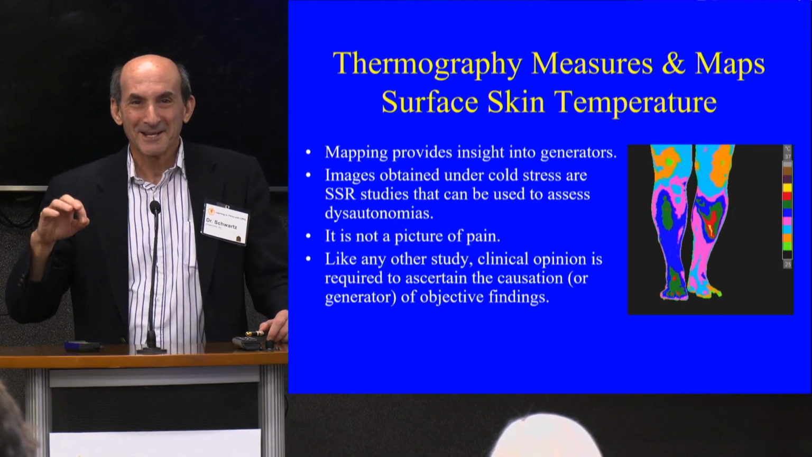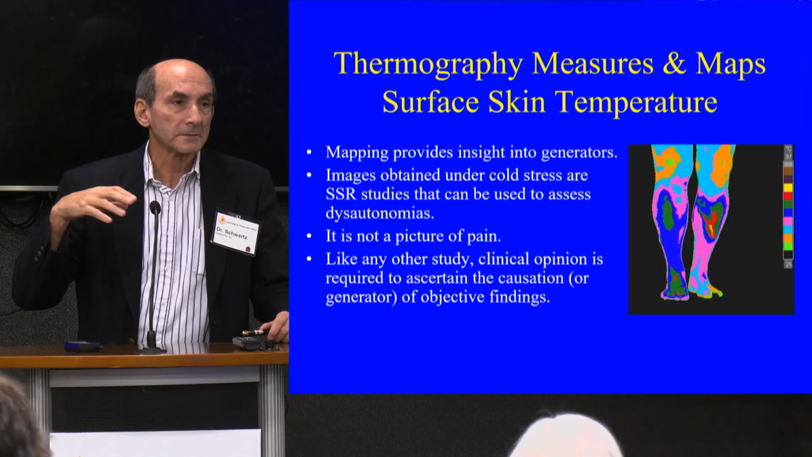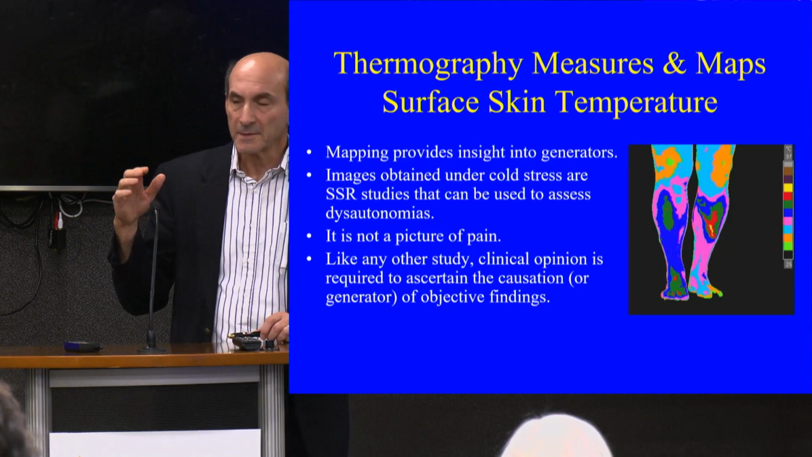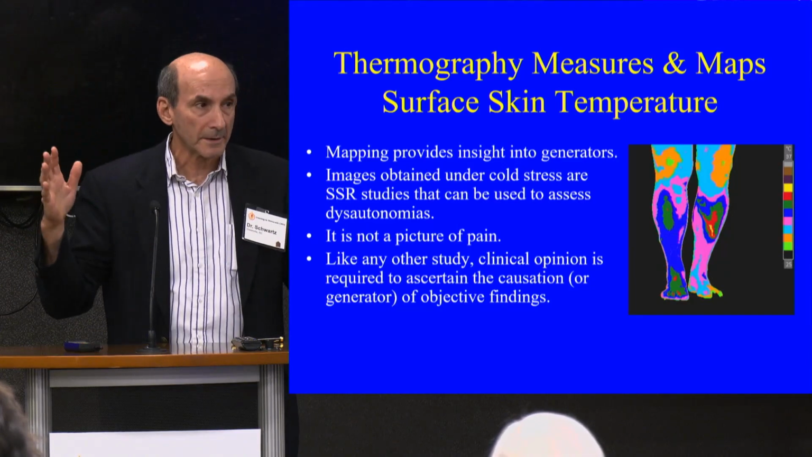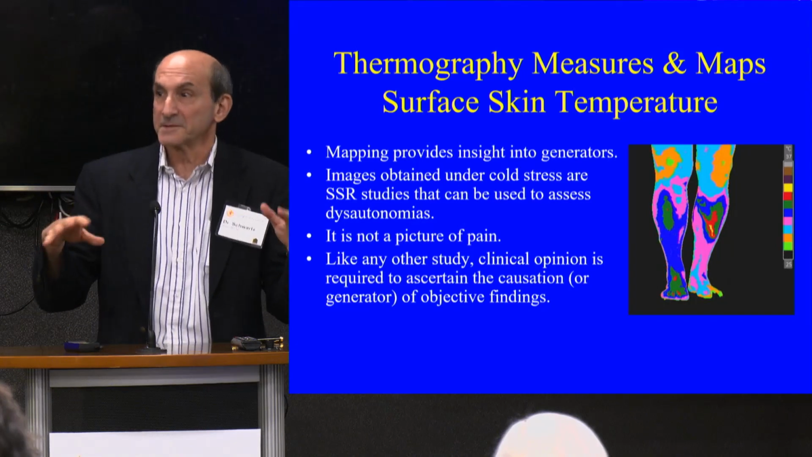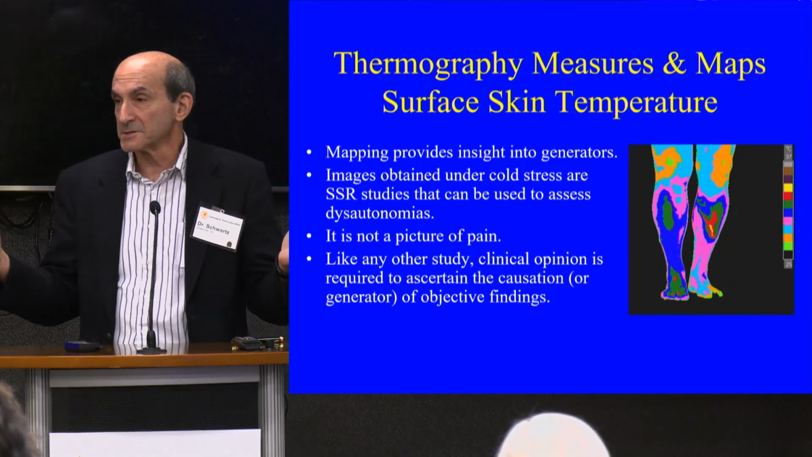Images obtained under cold stress, what we call cold pressor tests, are studies that can be used to assess dysautonomia. The medical literature is very strong on this. If I put you in what's called a cold pressor test, where I make your heart rate go up, and I prove that your blood pressure and heart rate are going up, and I'm making your autonomic nervous system do this, it's called a cold pressor test. It has nothing to do with thermal imaging. It has nothing to do with CRPS.